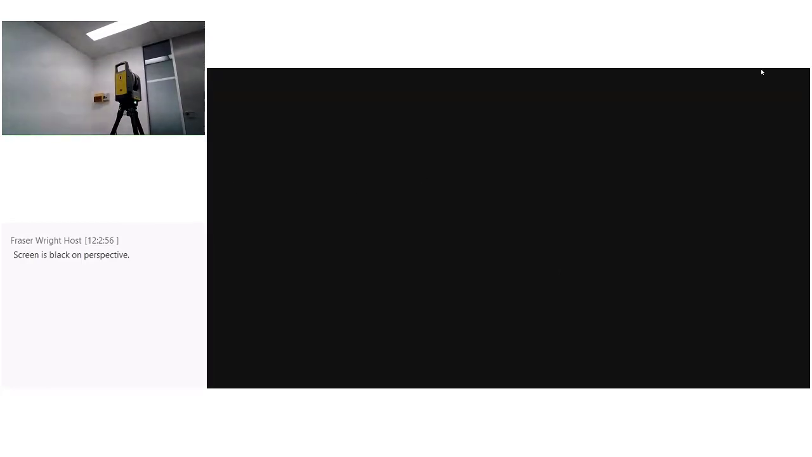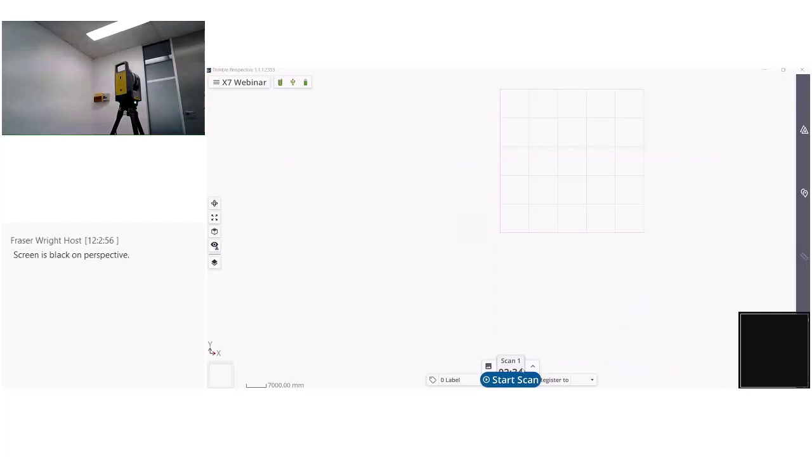Alrighty. So, Perspective. Here we are. No data in it just yet. I'm connected to my unit. I can determine what sort of scan settings I want to do.